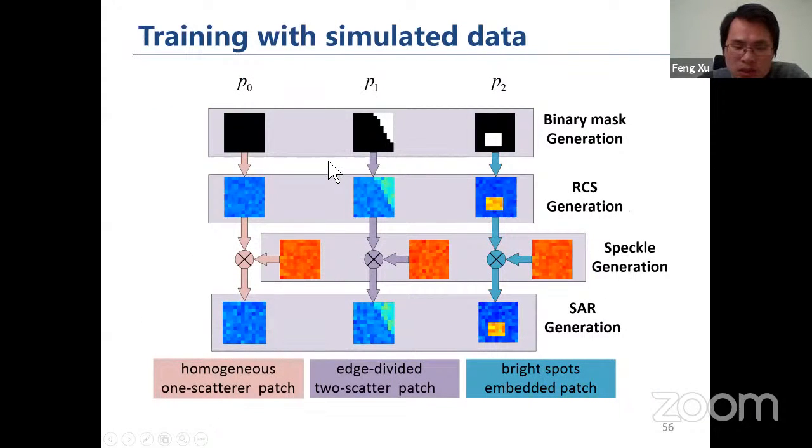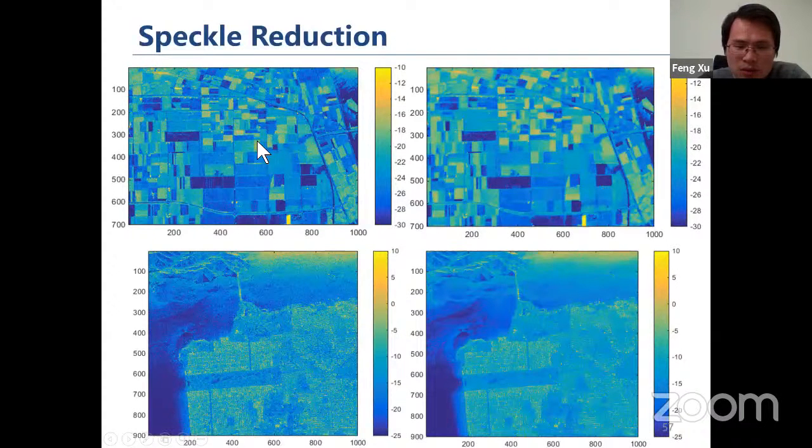We trained this network with simulated data. We use three different types of masks. The first is homogeneous speckle, the second is an edge between two types of homogeneous areas, and the third is a bright spot, which is also a common case in SAR images. With this simulated data, we train the neural network, and then we can apply it for speckle reduction.